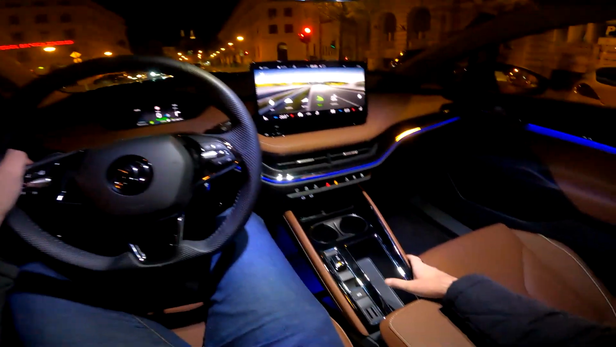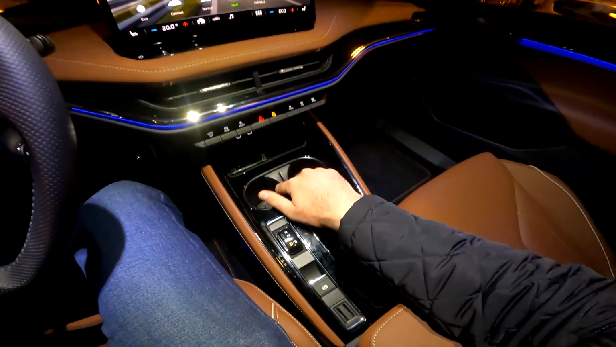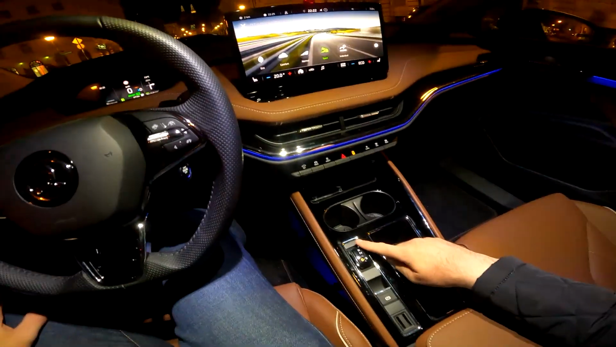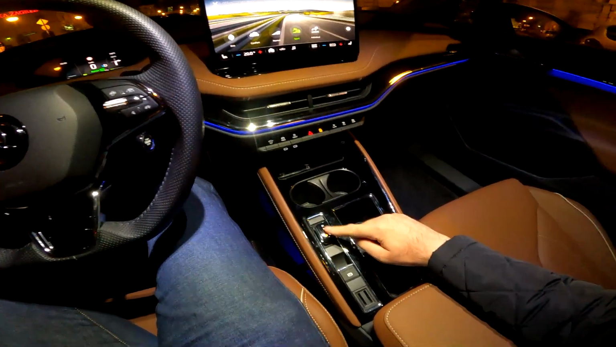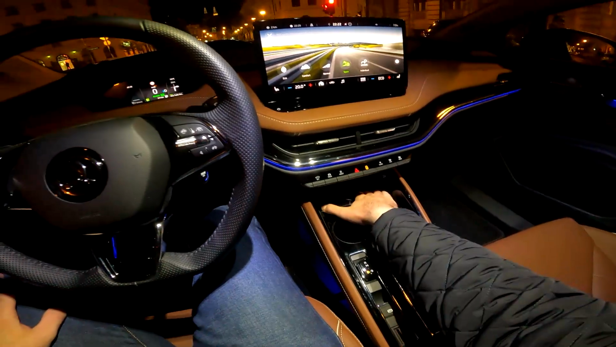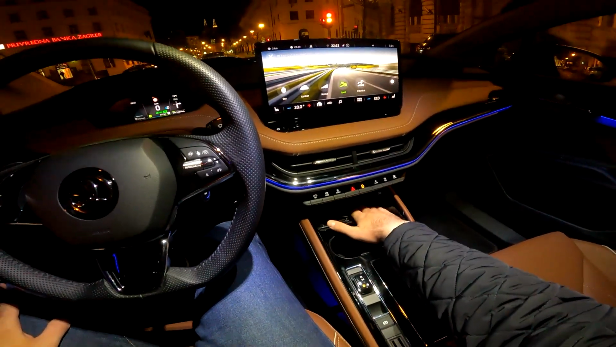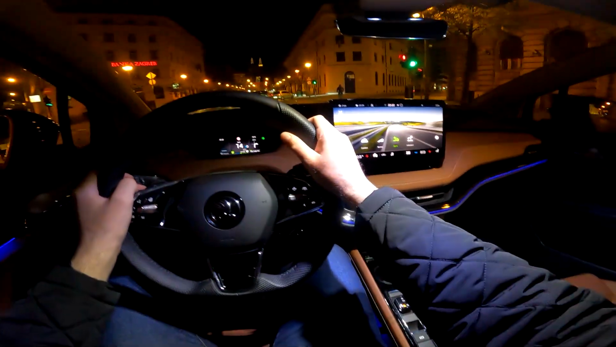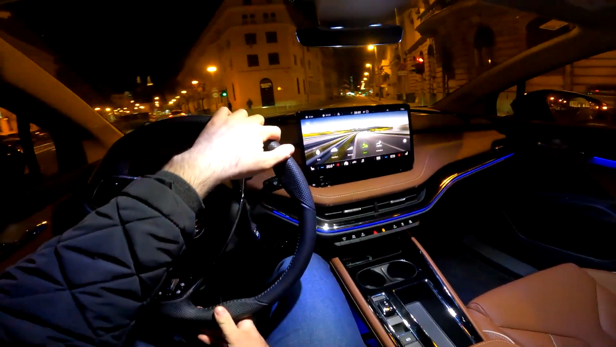And back with the lights on so that I can show you this middle section. Here you have the dual cup holders, you have some little storage room here. Once again, minimalistic gear lever, one gear of course, dual charger here for wireless charger, so you can charge actually two phones. And well, yeah, that's pretty much it. Very clean design.